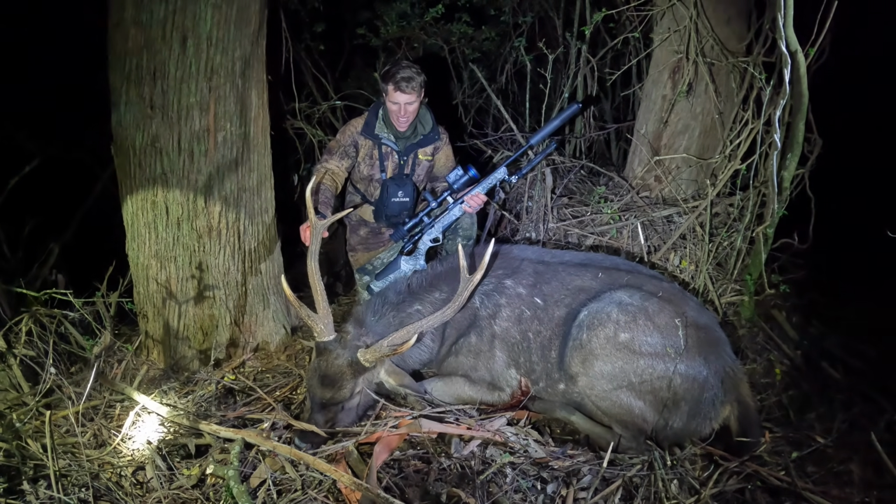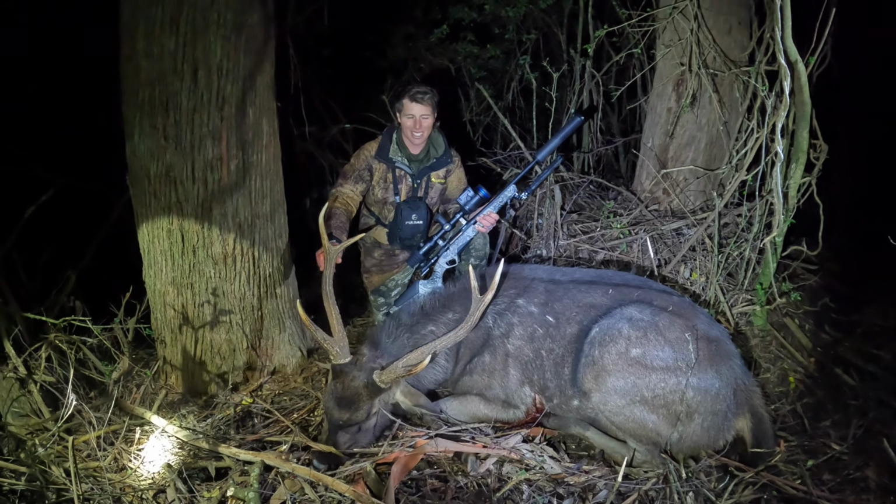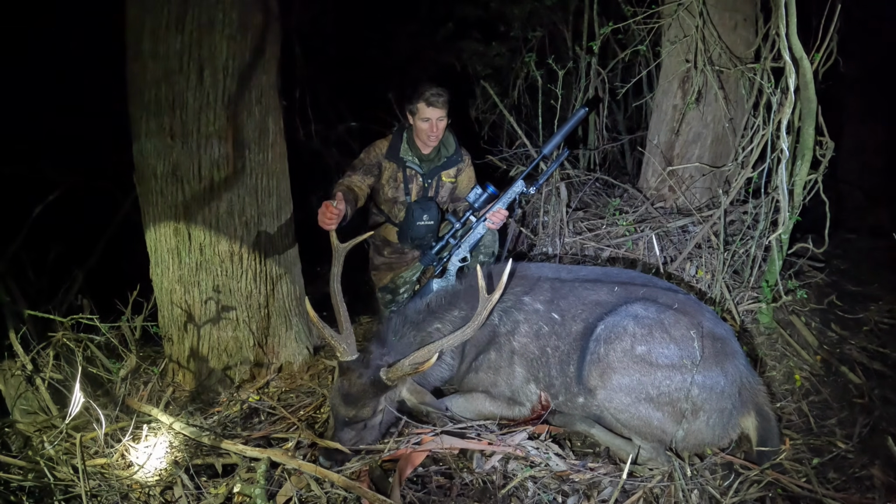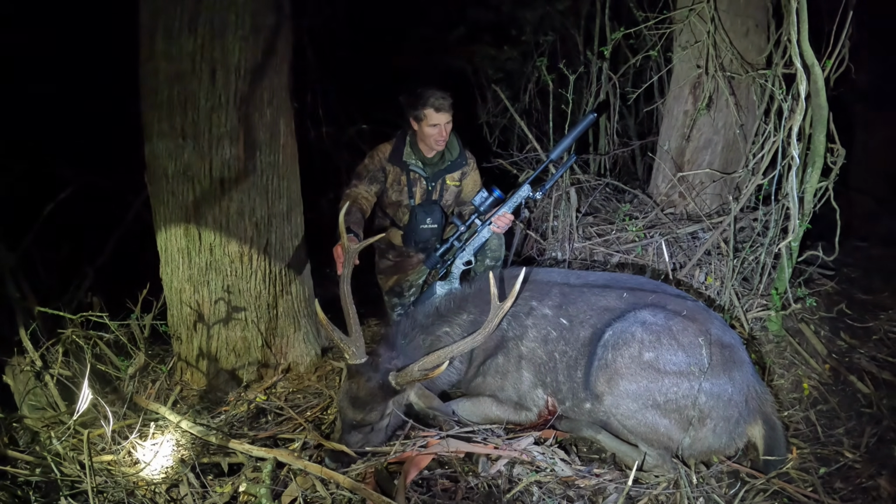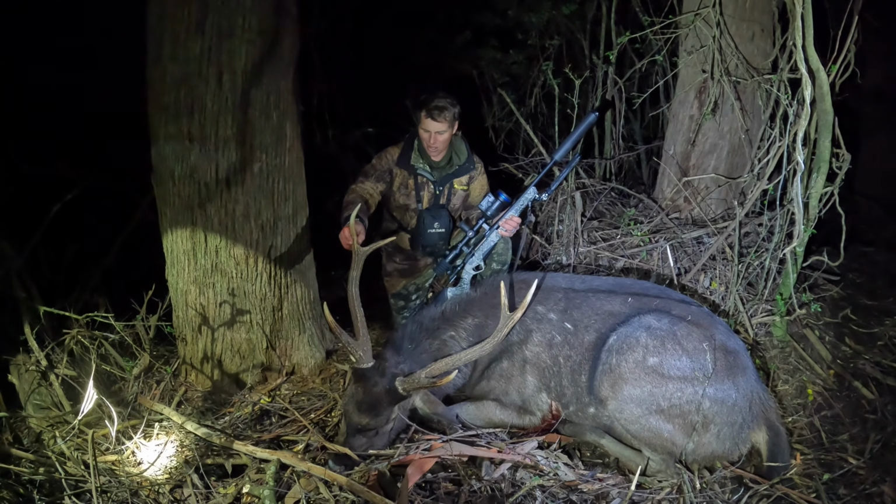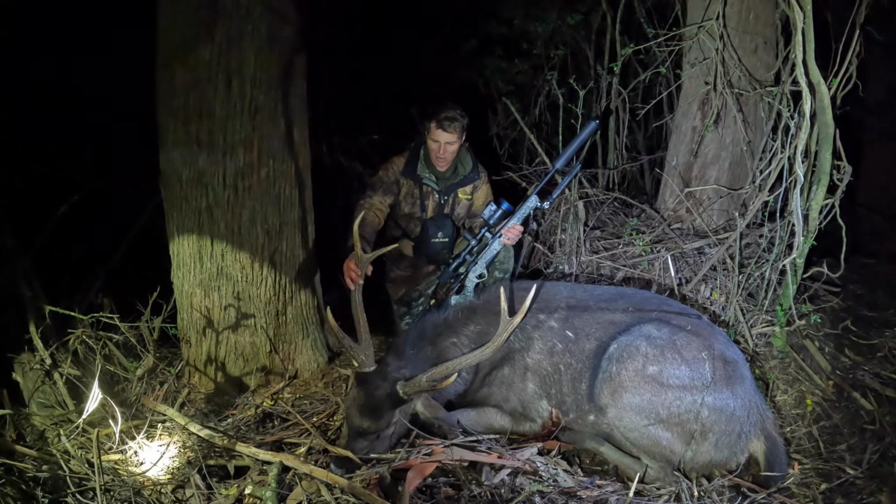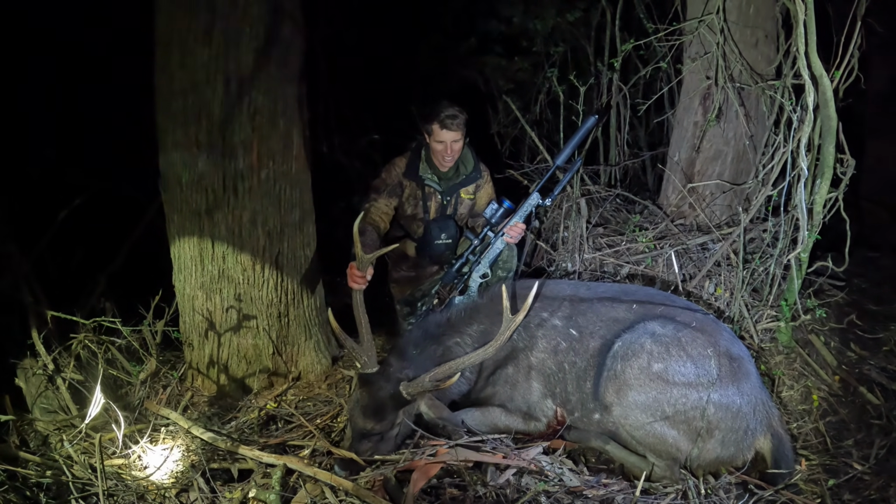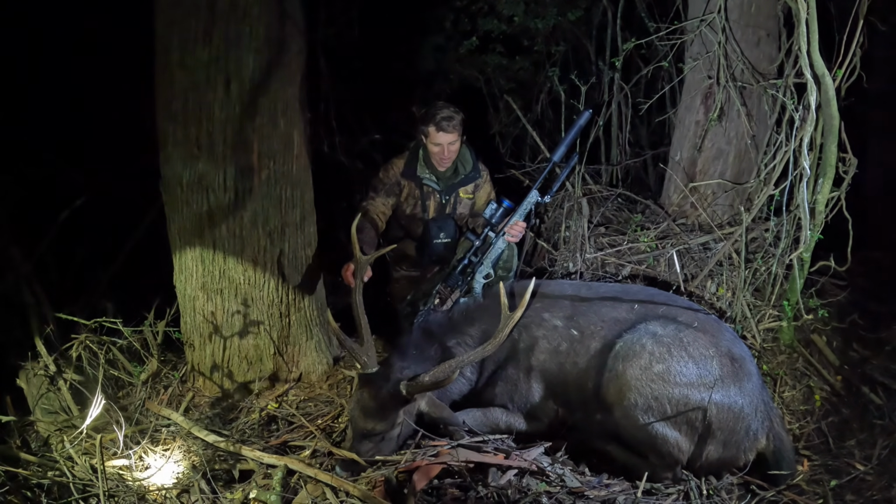Well, here's the Sambar stag we've been after for quite a few hours in the darkness. Round 2. Pretty wrapped, to be honest with you, especially because it's such a hard deer to find in New Zealand. Not everywhere you can go to get them, and it's a nice representative of what the antlers look like. They do certainly get bigger, but it's not an embarrassment of a head either. So that'll take pride of place somewhere in one of the rooms where my wife lets me. But yeah, I'm freaking wrapped.